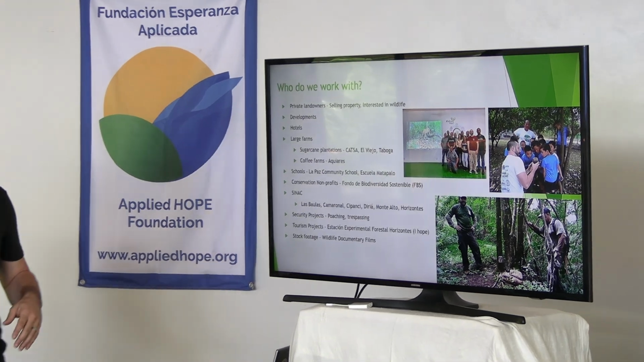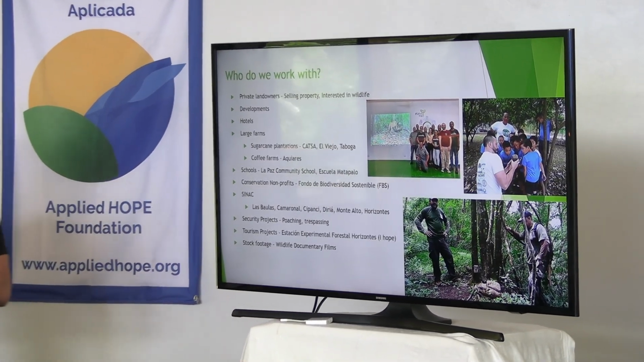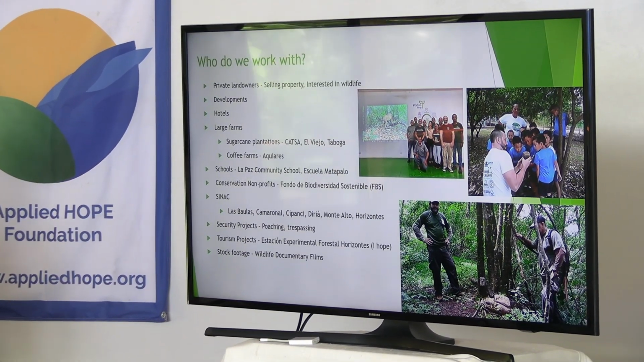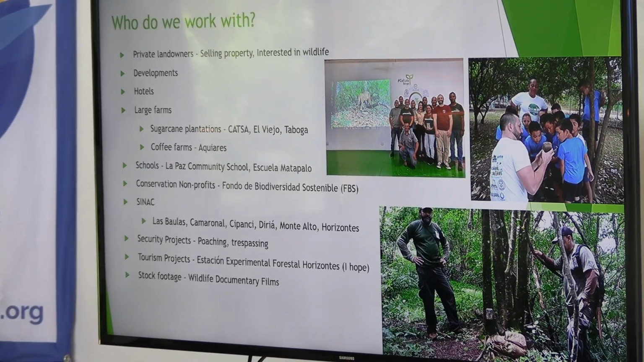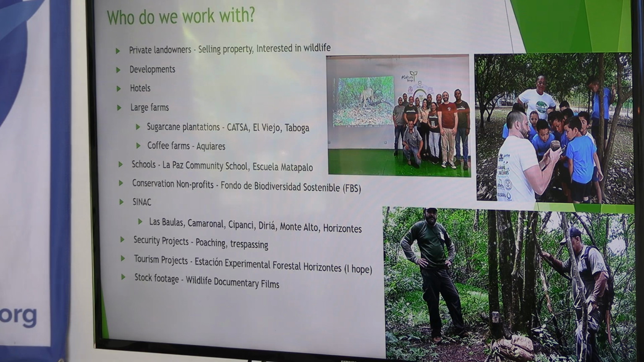All right, who do we work with? So I started this not knowing if it was going to work, and I couldn't find any examples of this existing before as wildlife monitoring as a service with camera traps. And so I just kind of take what comes along. And so far I've worked a lot with private landowners, folks that just have a big farm and they want to know what lives there.